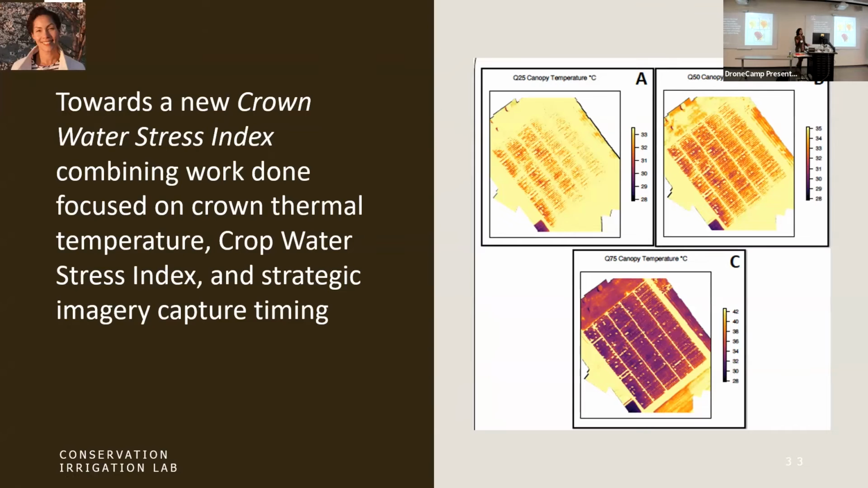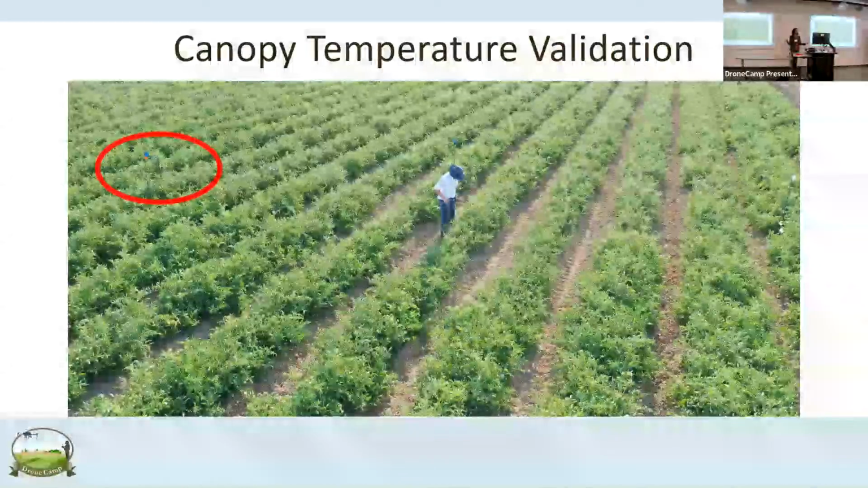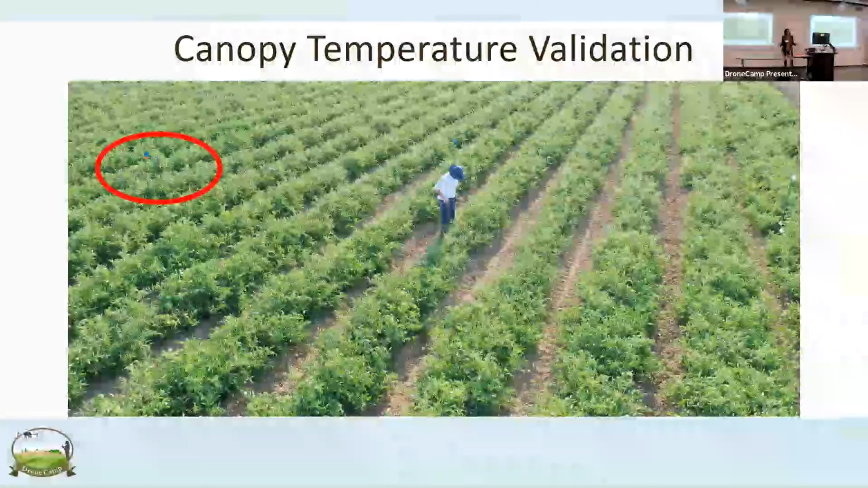So how do you manipulate that thermal image to then make comparisons with crop water stress? So who asked about canopy temperature validation and calibration? Yes, okay, good question, and now we're there. There are a couple of different ways that you can do this. And once again, it all goes back to what is your question? Why are you doing this work, right?